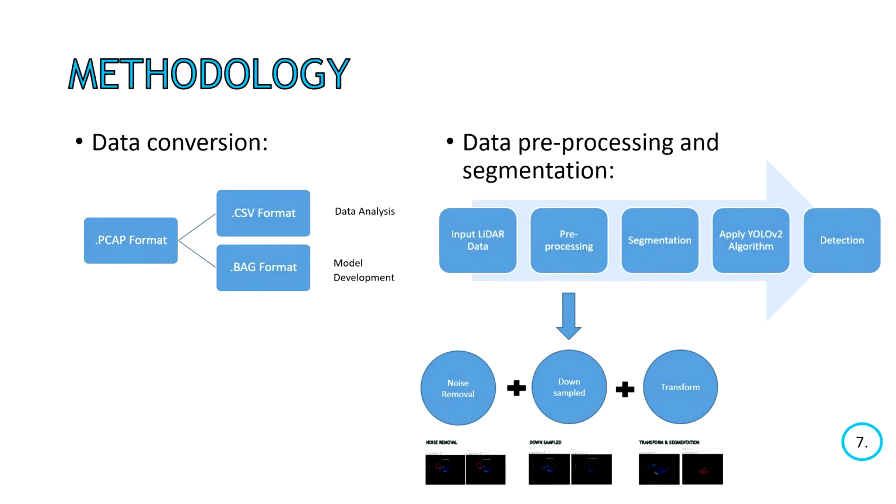Now we go to the methodology. When we collect data using the LiDAR sensor, it will be saved in PCAP format, and this collected data needs to undergo two conversions, which are CSV format and BAG format. CSV format is used for data analysis, and the BAG format is used for model development for object detection.